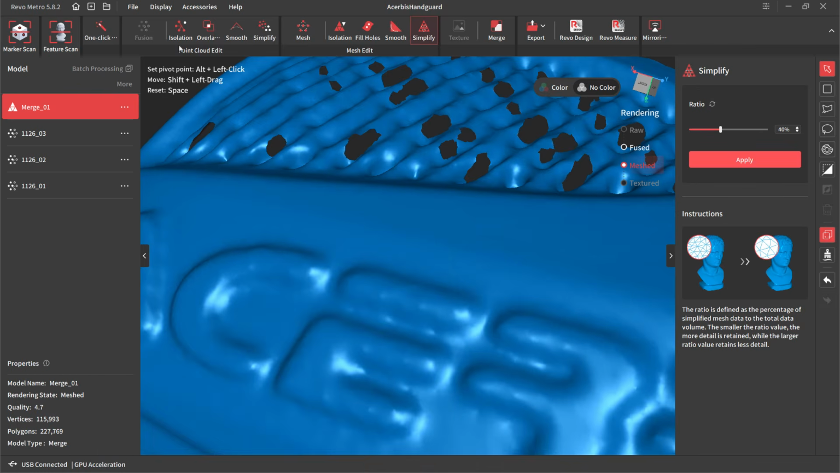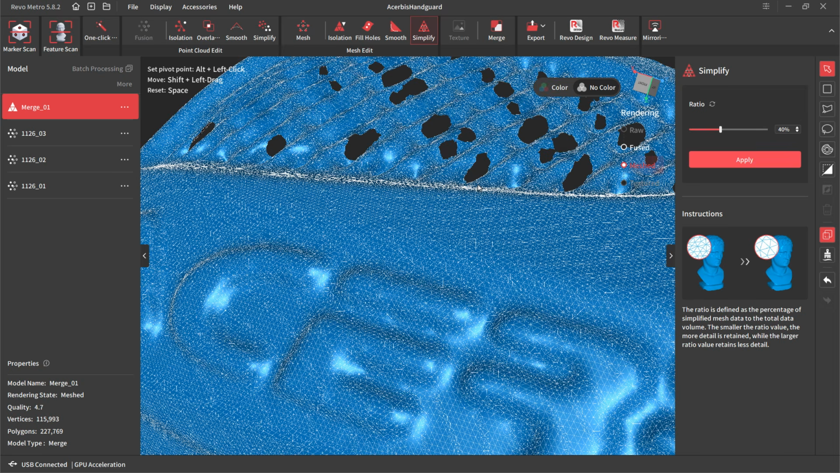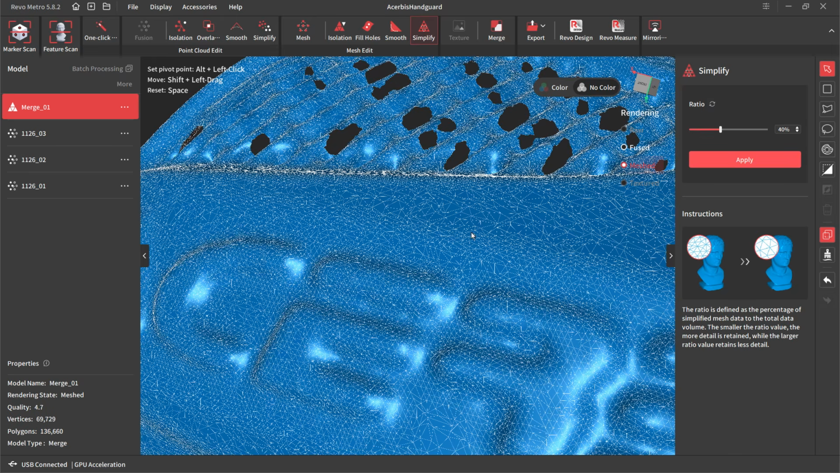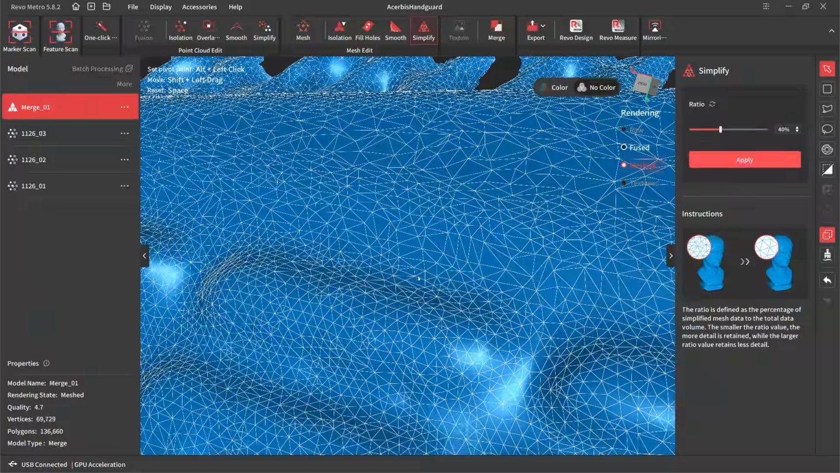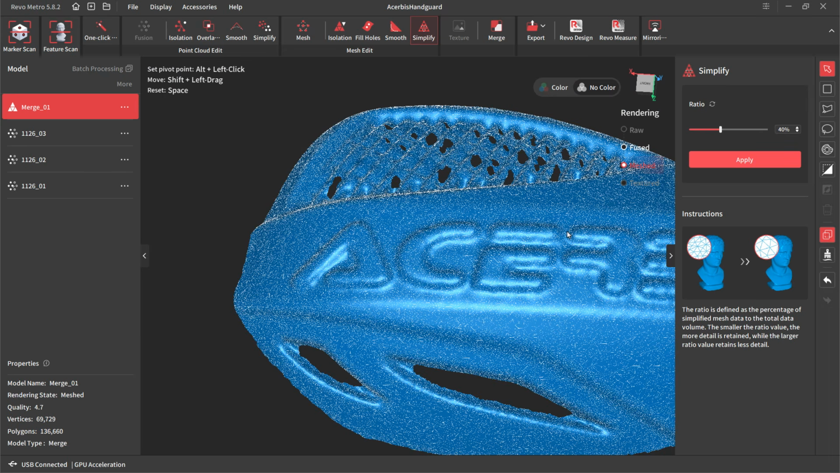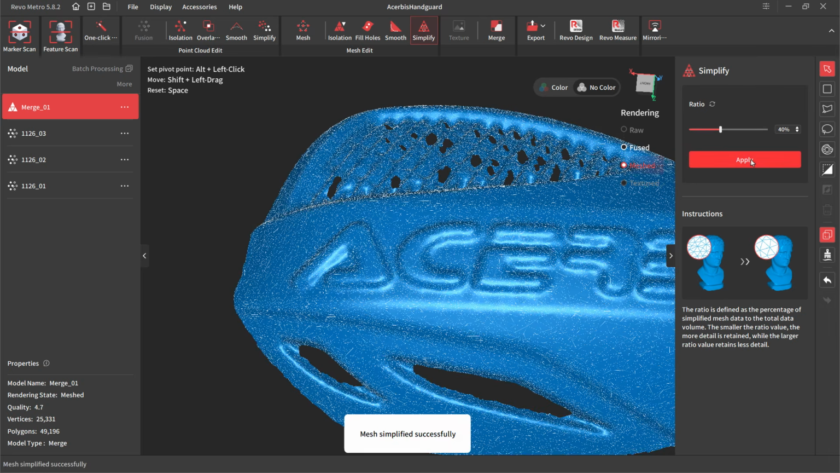And then simplification, when I do this, I always go back and turn on the wireframe overlay. And this ratio here, it's gonna take us from 227,000, and we're gonna go down to 40%, so 136,000. And we can see that we've got higher density near the letters, and the bigger, broader faces are getting a lower density. And you can repeat this as many times as you want, but at some point you are gonna end up losing some detail.